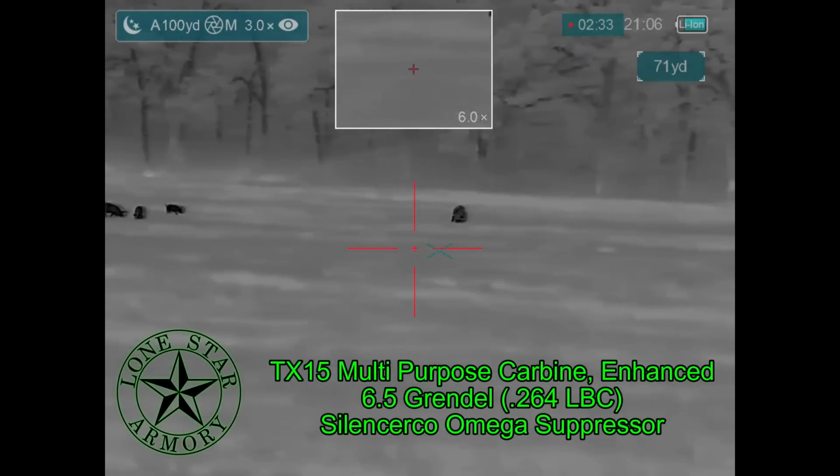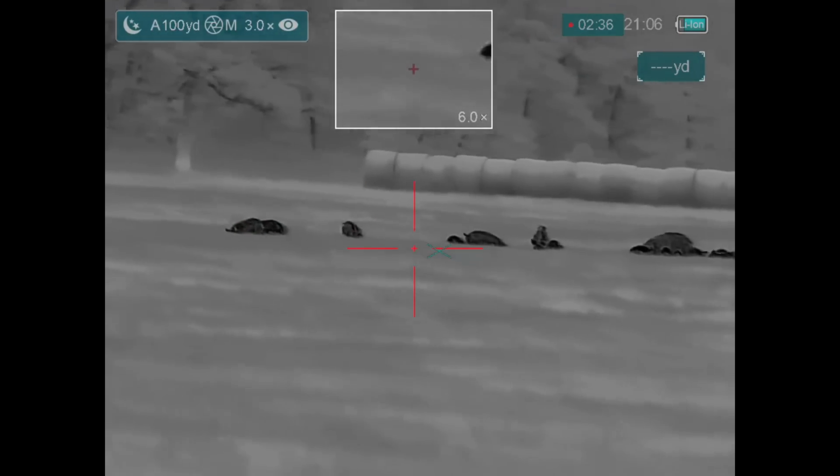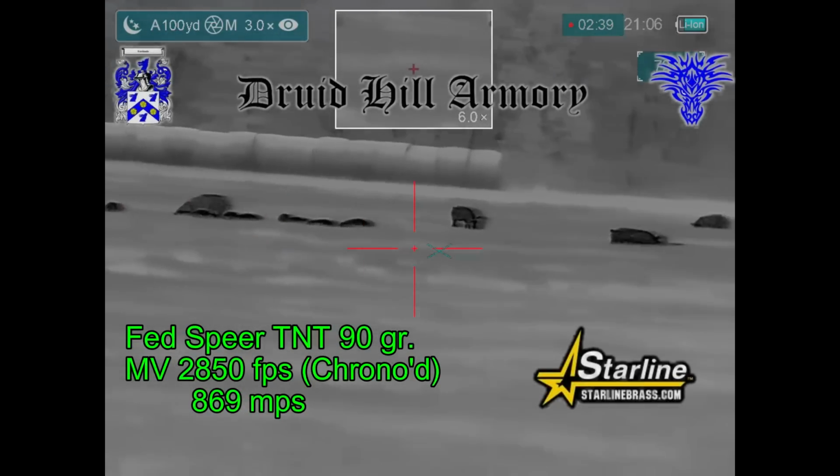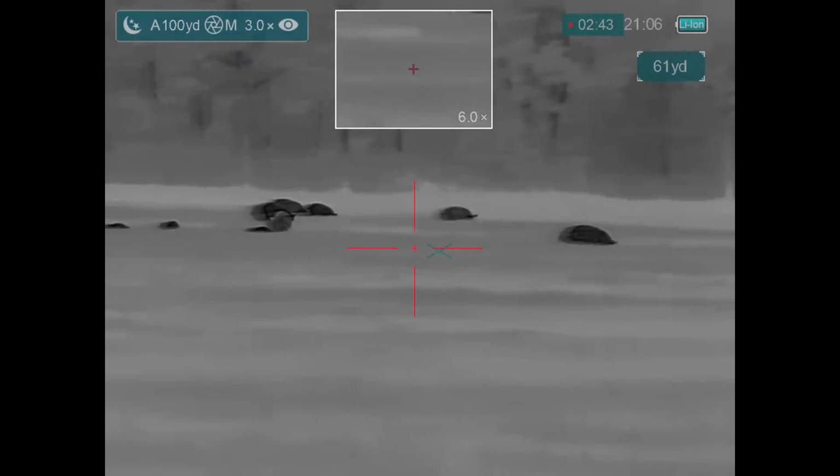And as usual, I'm going to be shooting my TX-15 multi-purpose carbine from Lone Star Armory. And I'm going to be shooting some Federal TNT 90 grain bullets loaded by Grendel Armory and Starline Brass.